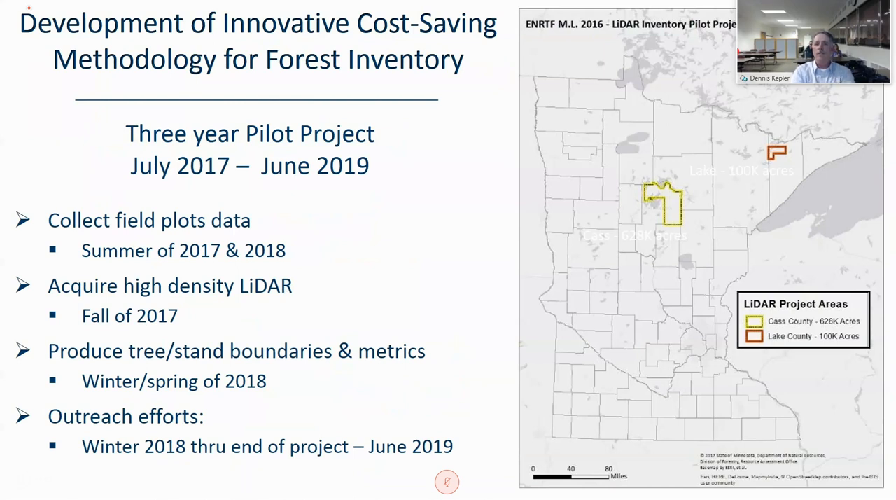So where are we doing this? The original plan was for 500,000 acres in Cass County, as you can see in yellow here. It was expanded to 628,000 acres through the process of identifying funding and actual cost for LiDAR. We were able to expand that substantially. We were able to include the red area up in Lake County through a grant from Superior National Forest.